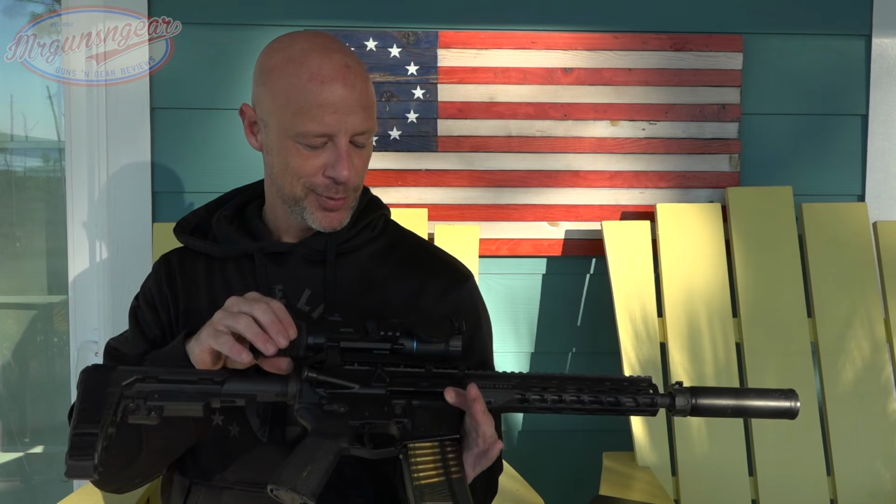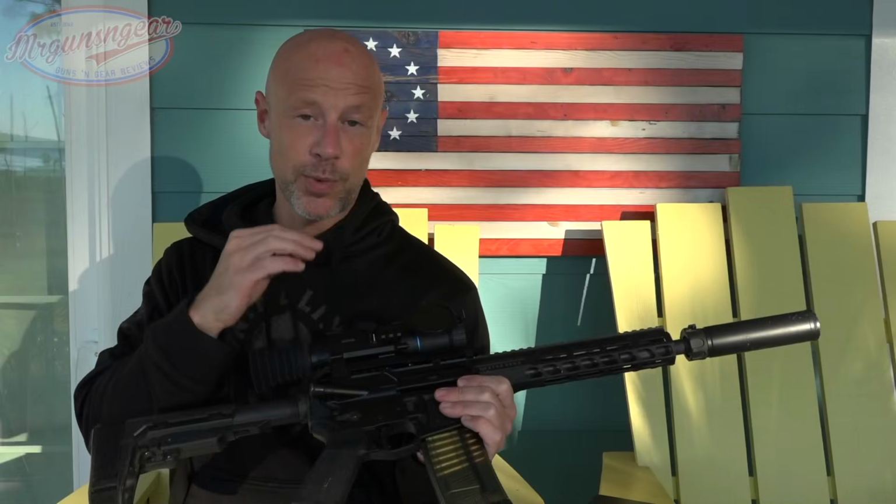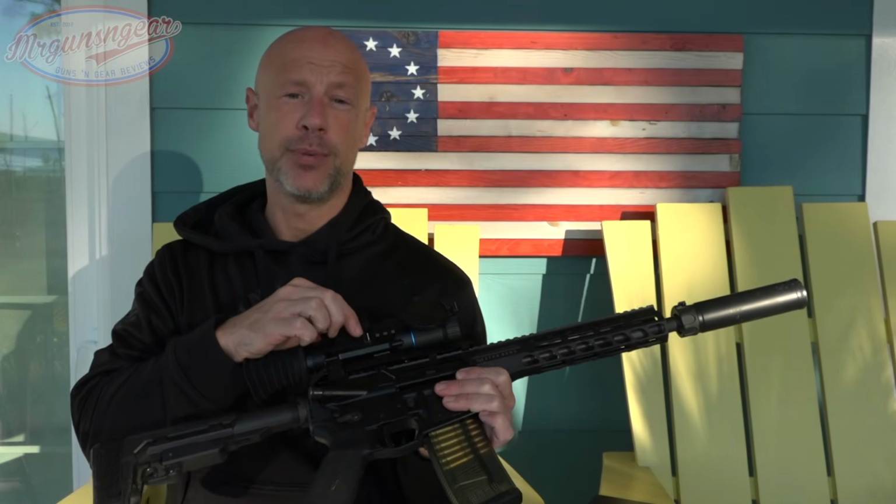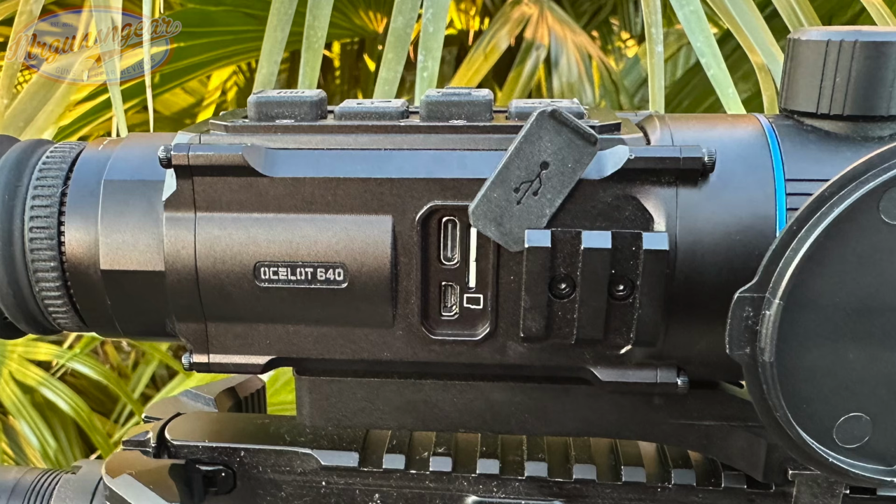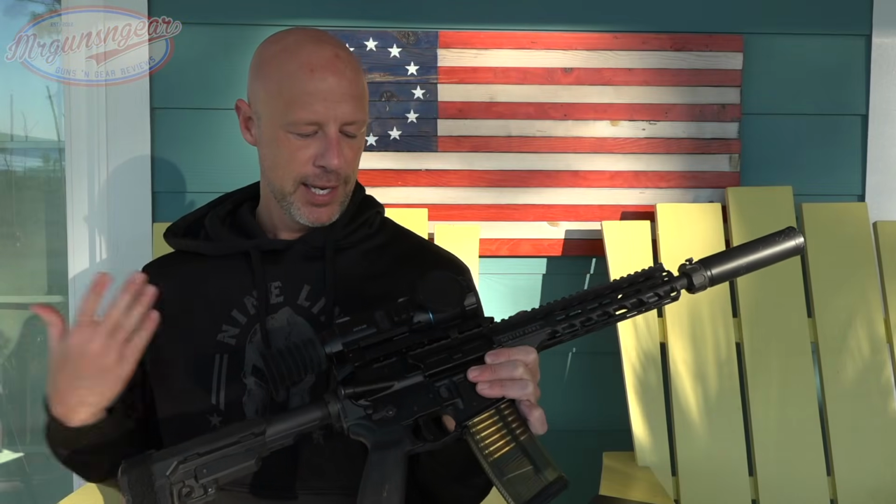That said, the battery on this one is pretty impressive, and of course it's over here on this side of the optic. We'll talk about it here in just a second. And to charge it while it is actually in the optic itself, you just plug in that USB-C in there and it will charge it right on up for you. And then of course, when you want to seal everything down, you just push it down and you are good to go.